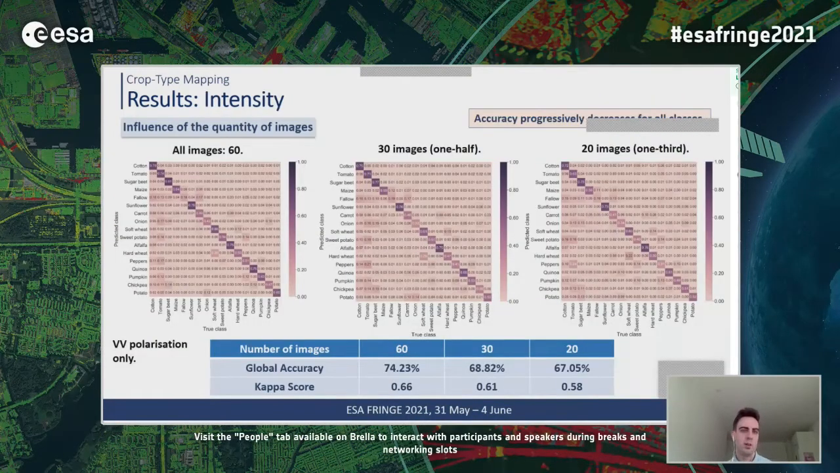In terms of intensity, we have more or less done the same tests. We have evaluated firstly the quantity of images. The best result is obtained when we use all available intensity images, which are 60 images. However, when we use a smaller number of images, 1/2 and 1/3, accuracy goes down, as shown in this table.